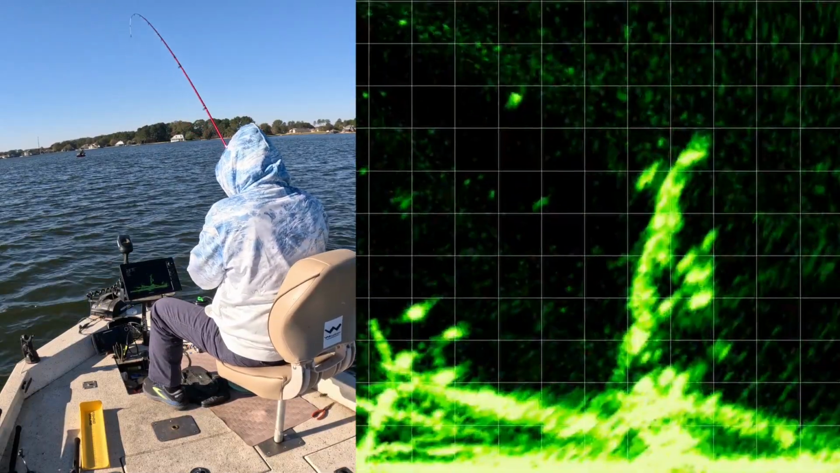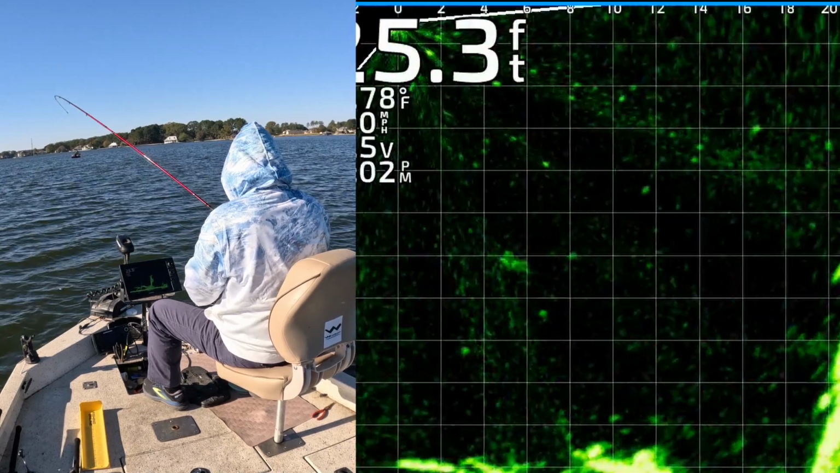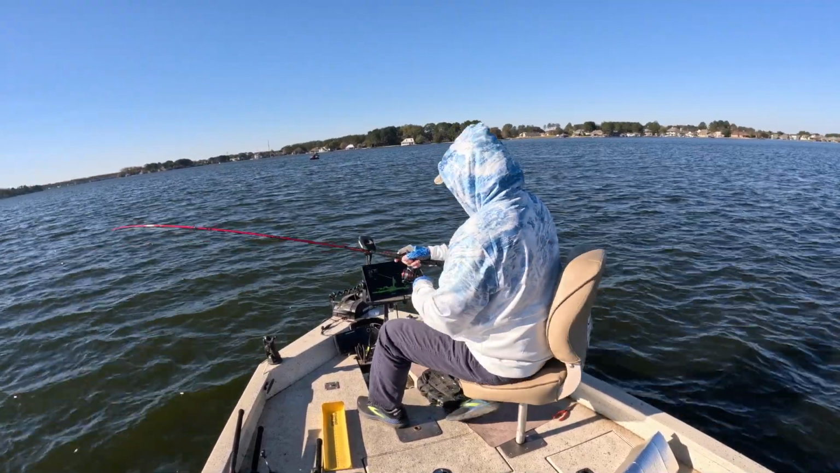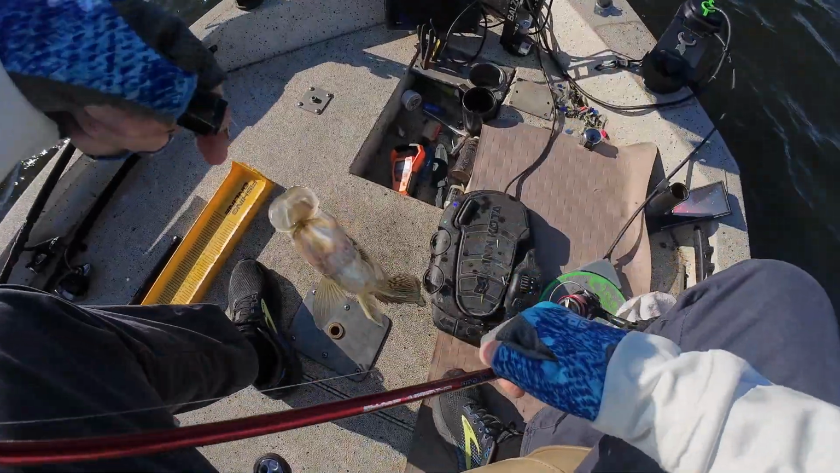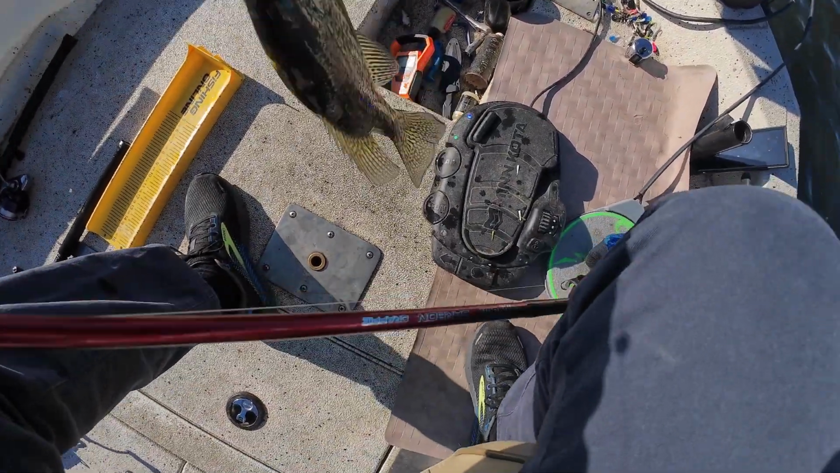Got him right off the very top of that tree. Man, that first cast is critical. Make sure you get it in there right. Get up here, dude. Get him, Lord. Man, did he, look at that. That sucker just choked him. Good Lord, have mercy.